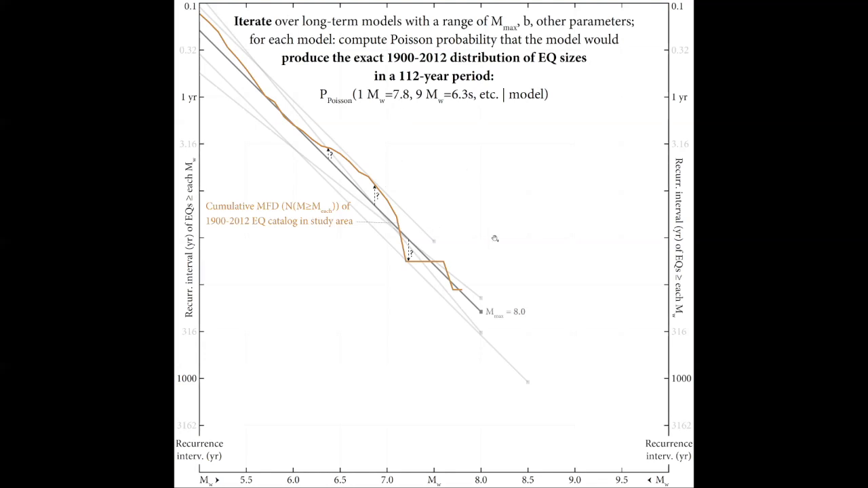For example, that it would produce exactly one 7.8 earthquake, one 7.6 earthquake, nine 6.3s, and however many of other magnitudes are in the instrumental catalog, and so forth down to the cutoff magnitude. Now, you can probably recognize that that's going to be an extremely small probability, because what is the likelihood that your model would happen to generate exactly 31 5.6s instead of 32 at the same time as generating exactly 24 6.1s instead of 23?